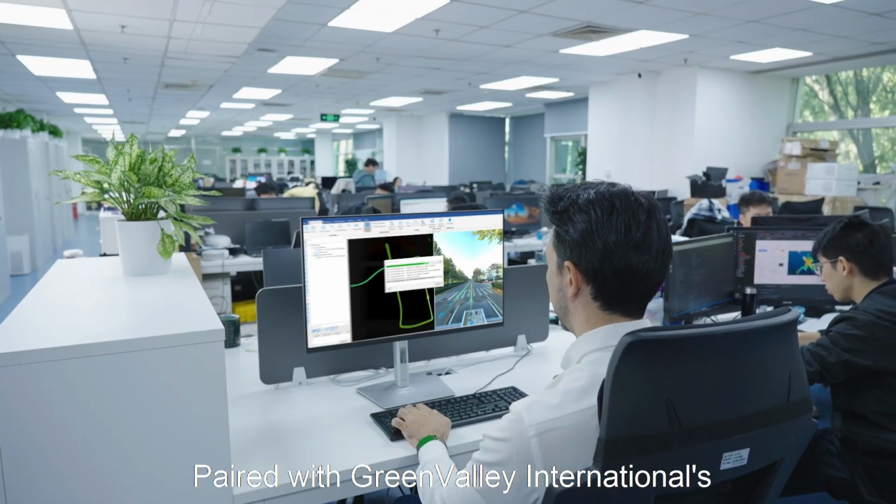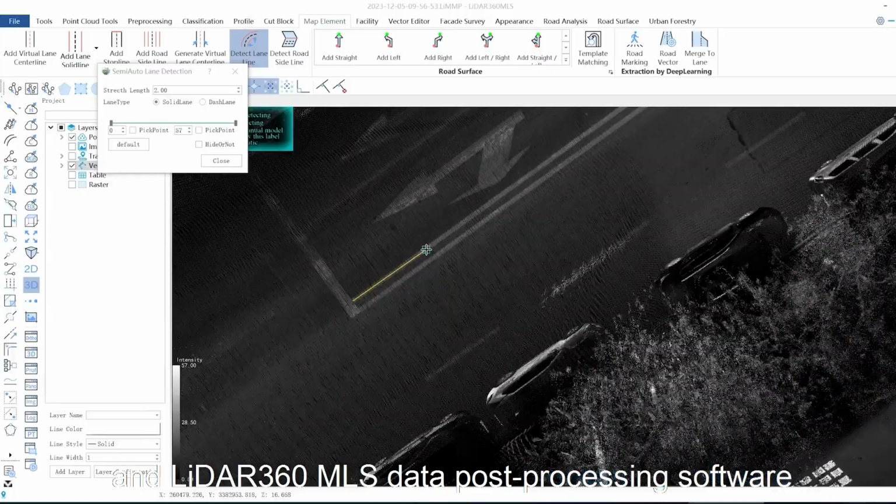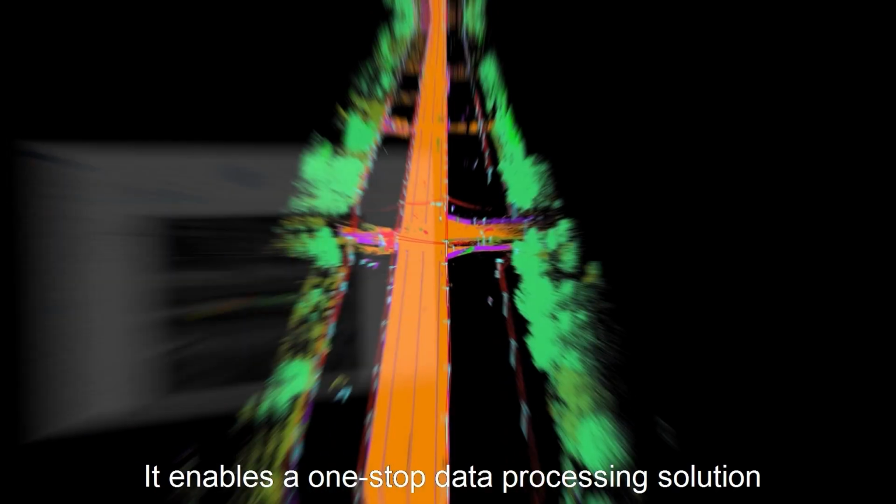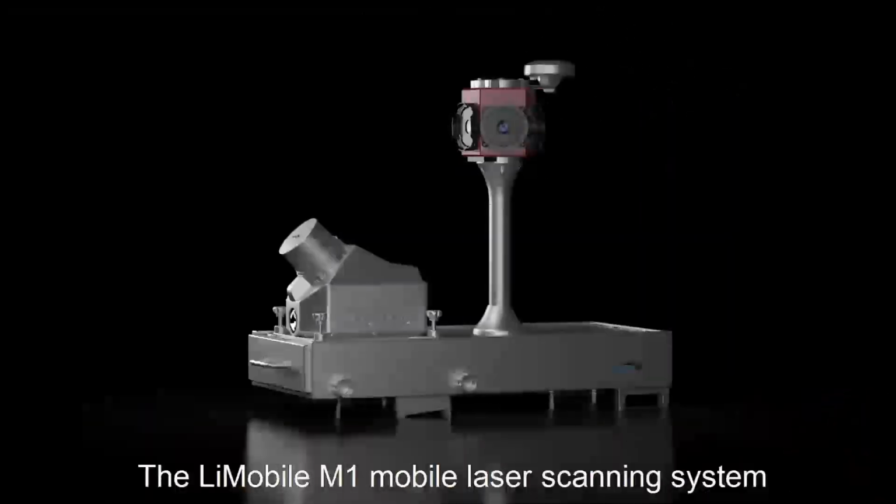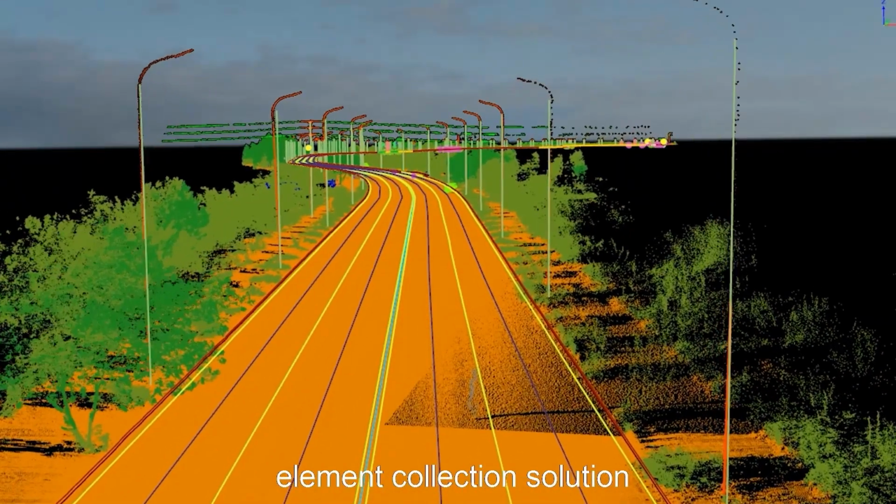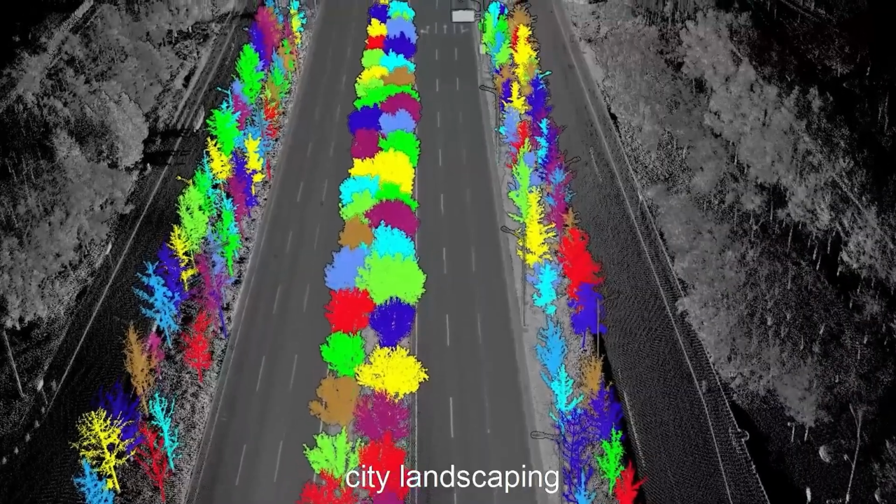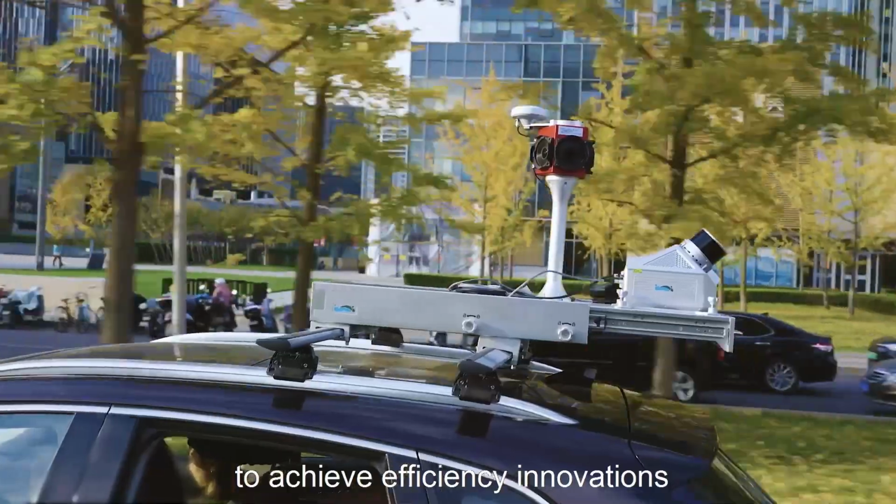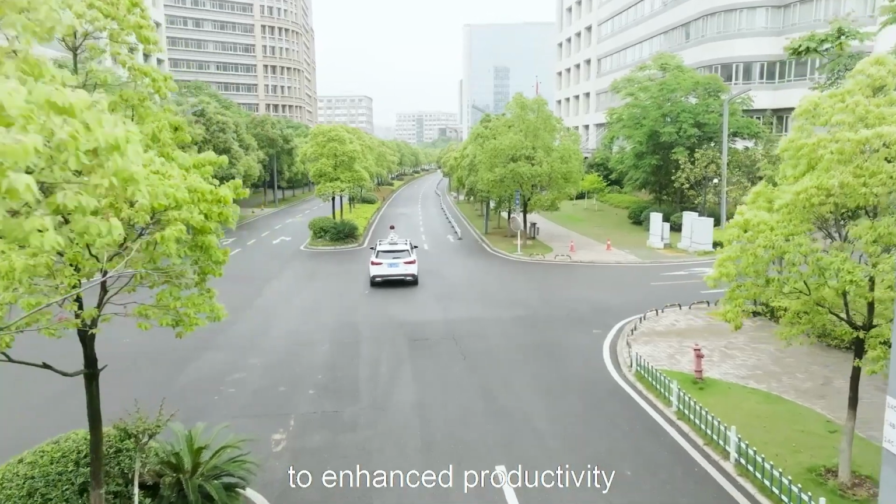Paired with Green Valley International's self-developed LiGeoReference data pre-processing software and LiDAR360MLS data post-processing software, it enables a one-stop data processing solution for the delivery of industry results. The LiMobile M1 mobile laser scanning system offers an all-in-one high-precision road element collection solution for road asset surveys, urban power surveys, city landscaping, smart transportation, and more. It empowers industry users to achieve efficiency innovations, bridging the gap from point cloud data to enhanced productivity.